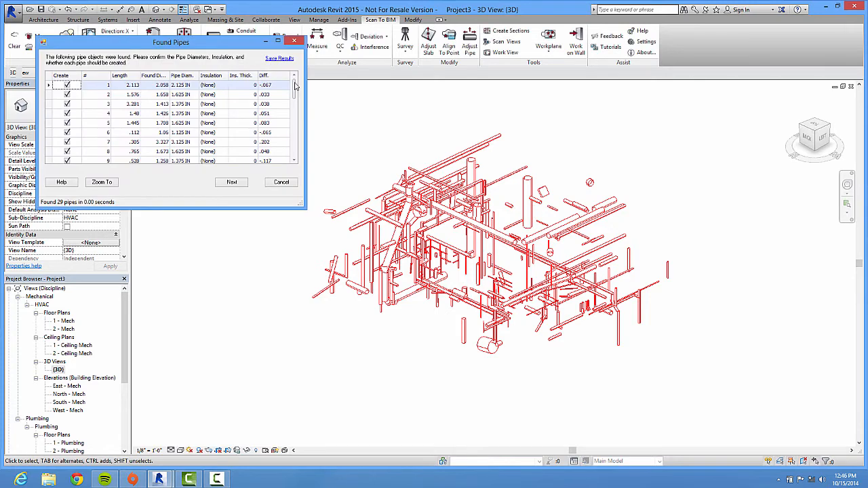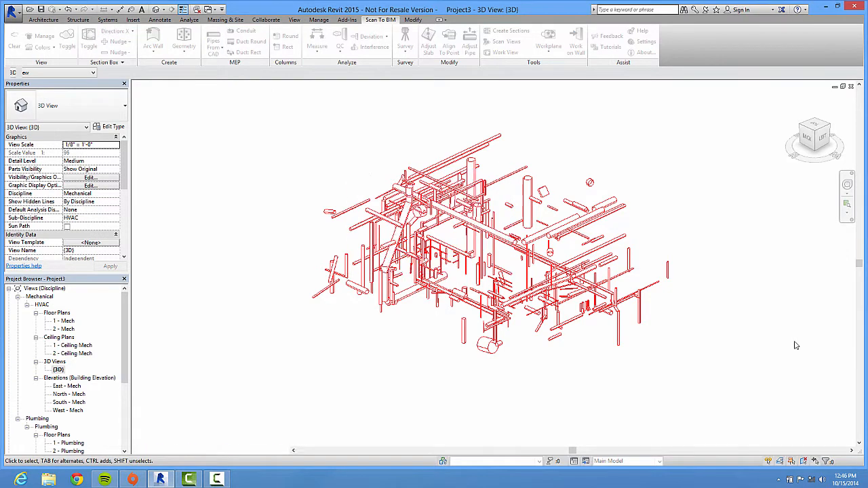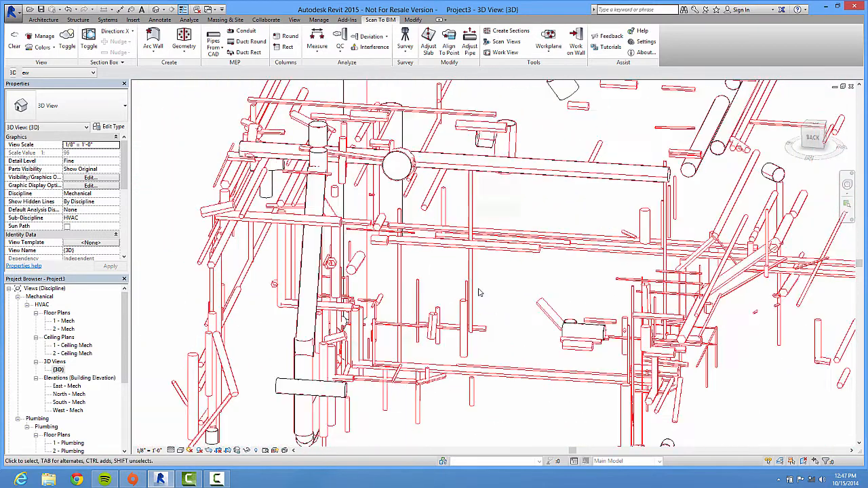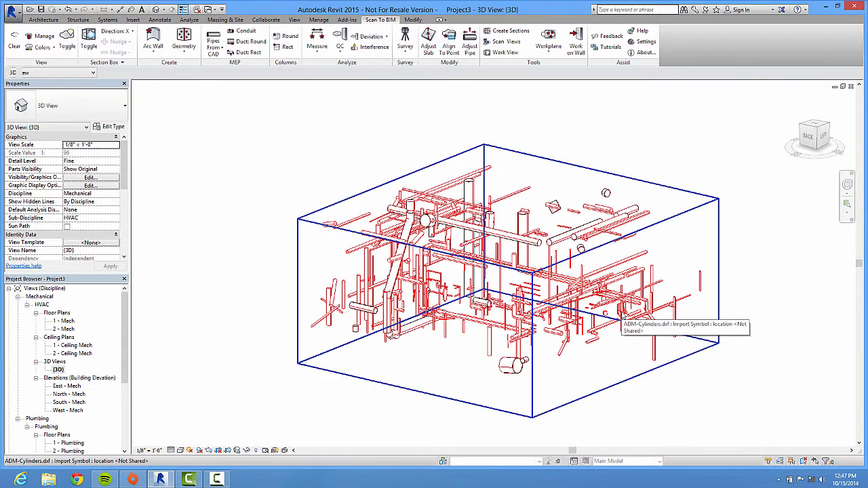And then right here, it's telling me what it found. So it found 29 objects that meet the criteria that I gave it. And when I click on OK, I'm going to just say create pipe. And you can see right there what it did. So even if you don't have a point cloud, if someone sent you a generic drawing that you could have as a DXF, you could create the pipe and start to clean it up from there.